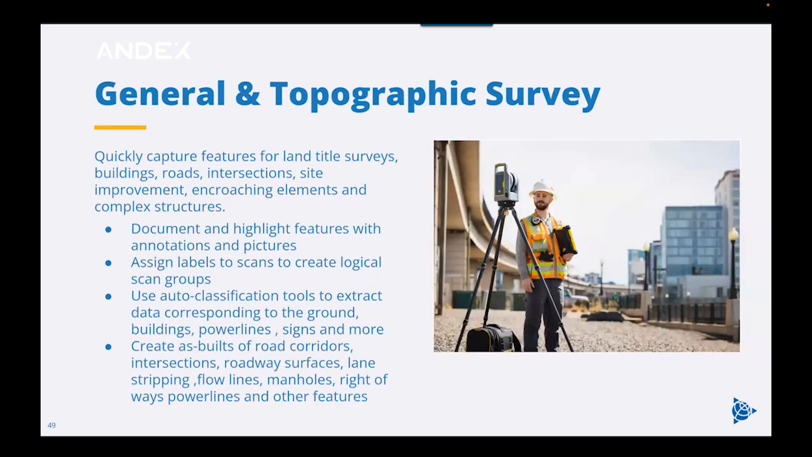Next slide. So general and topographic surveys will certainly benefit from the X9 range and sensitivity to improve efficiency with fewer setups in the field. Perspective can document features with annotations and pictures and assign the labels that Jeff was talking about to create logical scan groups. You can use Trimble Office software for auto classification of elements in the point cloud and create as-builts. Next slide.